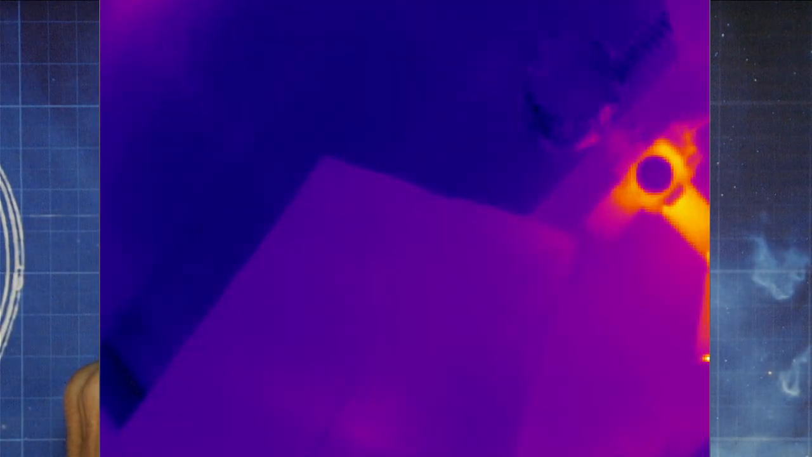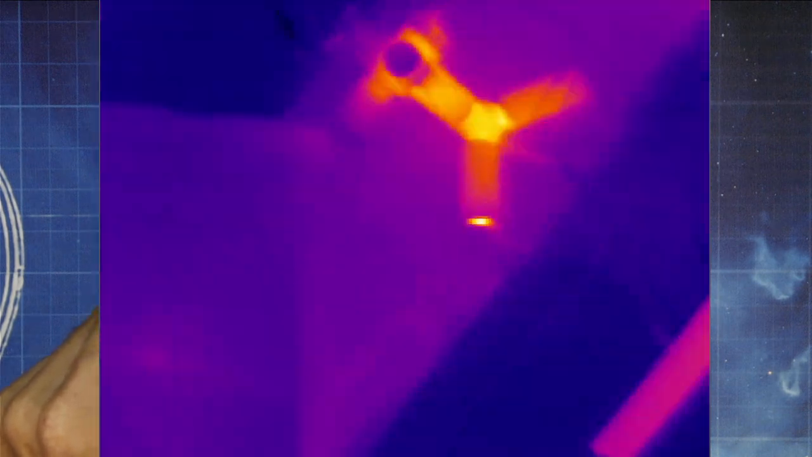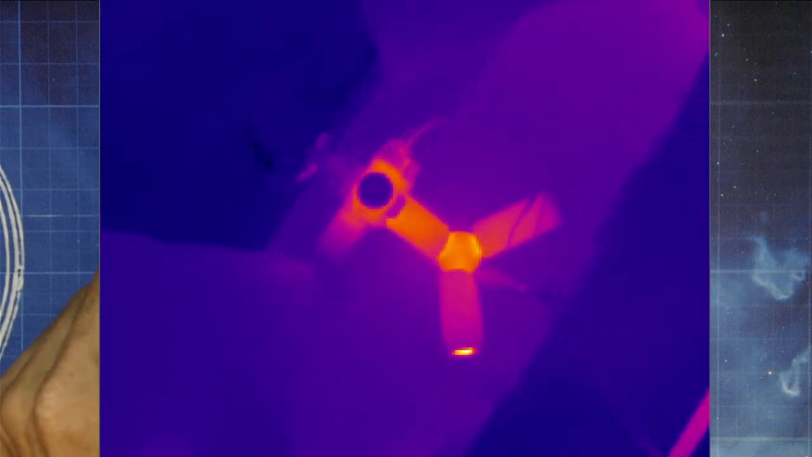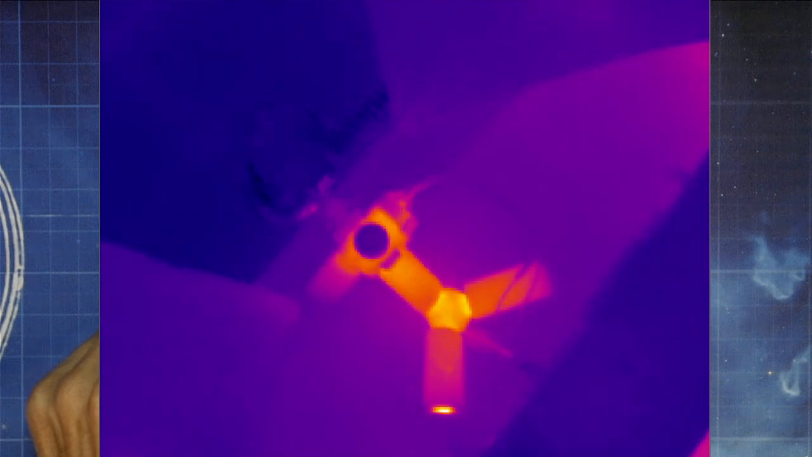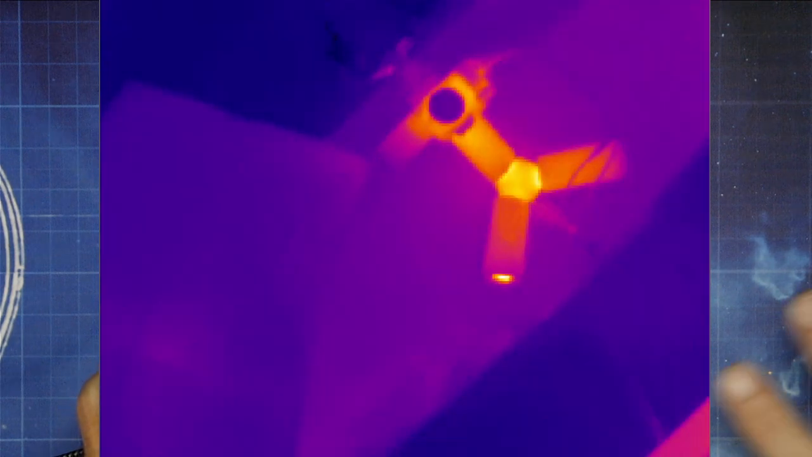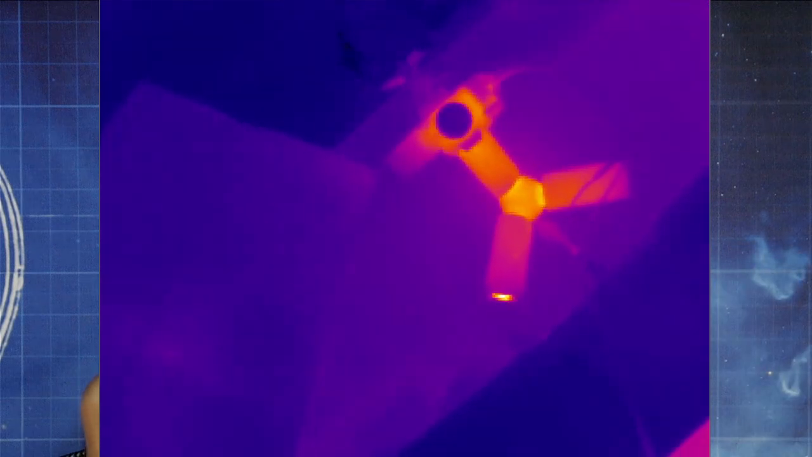It is called IRCam Thermal Viewer. If you need to use it for OBS, like streaming or whatever, you can download IRCam Thermal Viewer and you'll be able to use this. It doesn't technically support this model, so you have to choose. I forget the name. Let me look and see real quick.